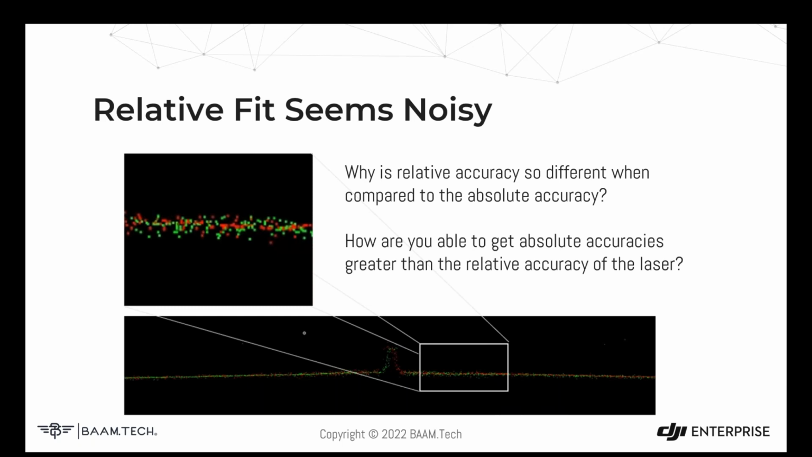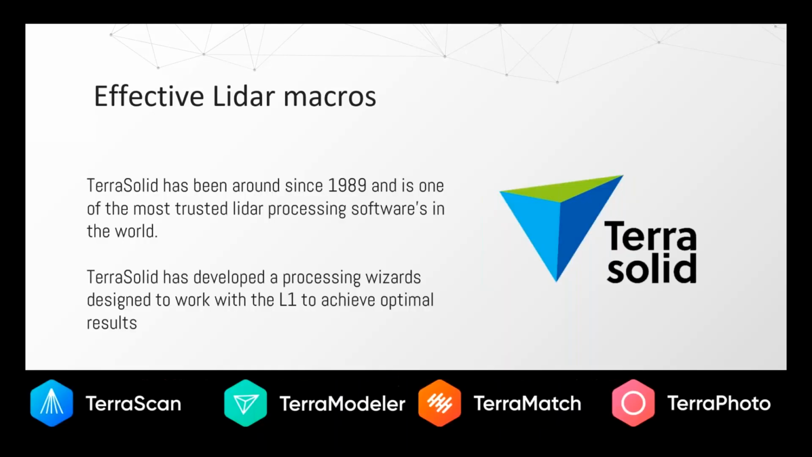So, if we go in and measure a profile view of our LiDAR, we can see that there is a large degree of inaccuracy. So, how can we have an absolute accuracy that's so high if our relative accuracy is really low? How are we able to get these types of results? To me, it really comes down to effective LiDAR processing.